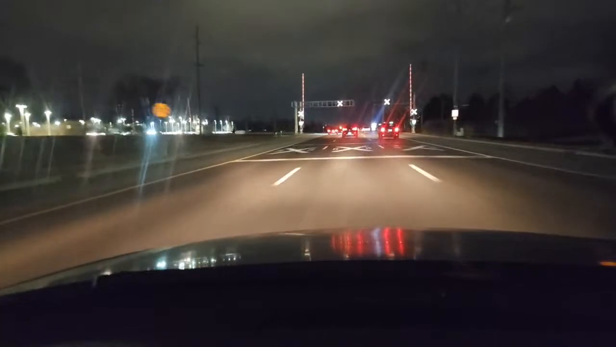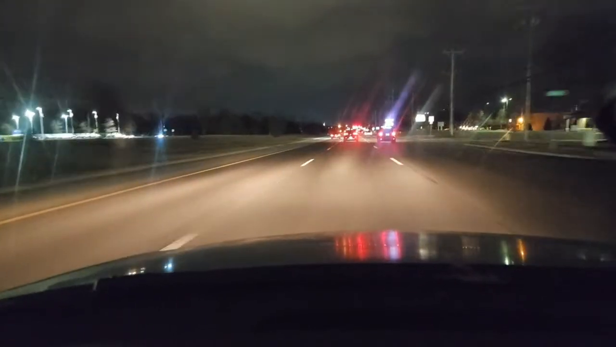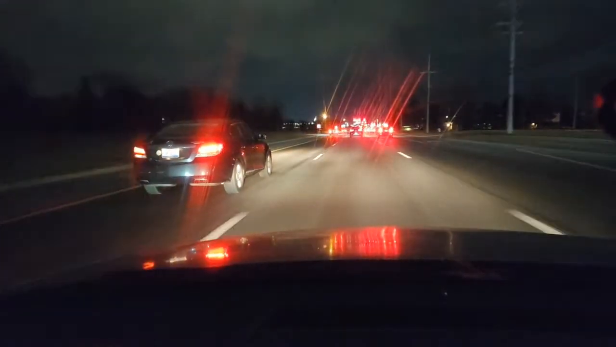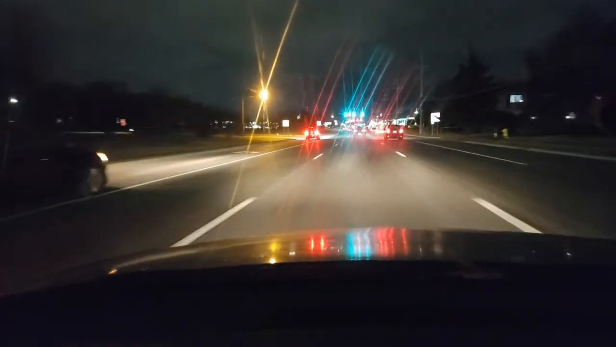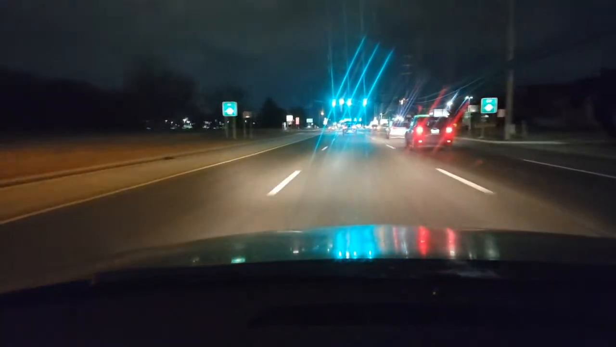We're going over a railroad track, so we got to look left and right. Getting a lot right now. Trains come 24 hours a day. Train always has the right of way. I'm just trying to scan left, middle, right to see what these cars are doing.